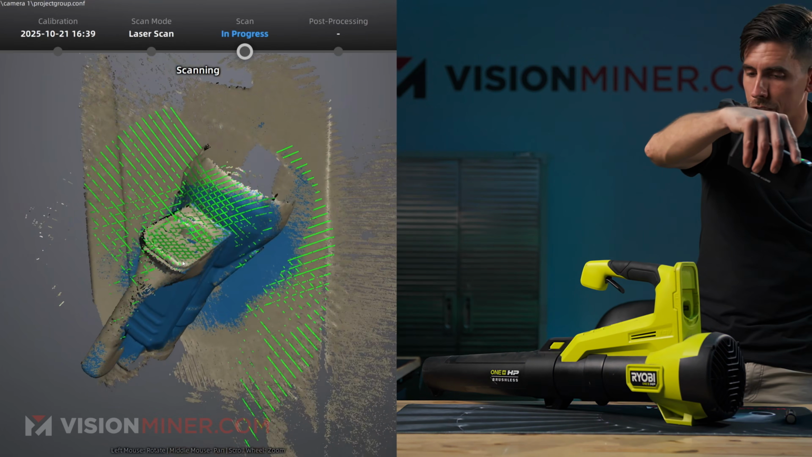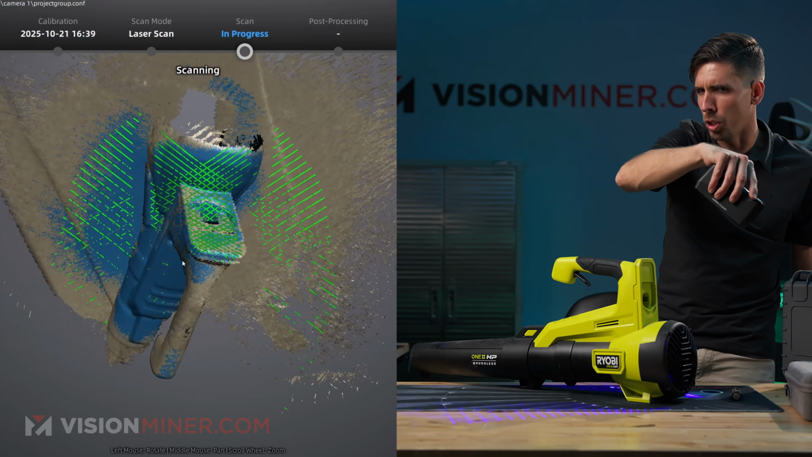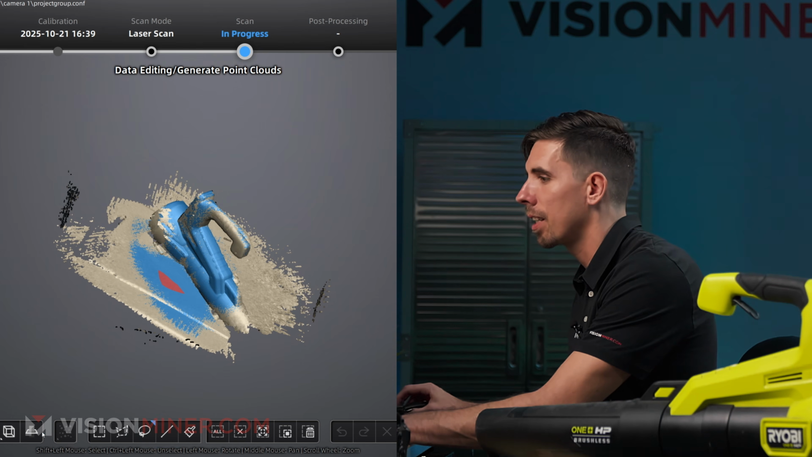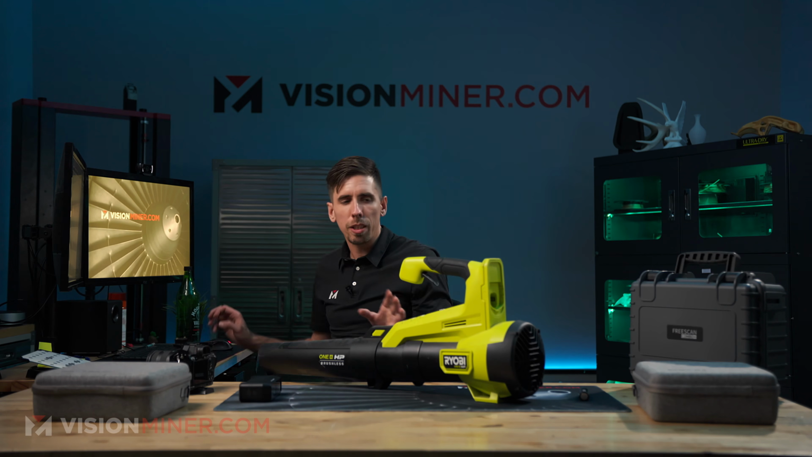I mean, to have laser scanning at this price point is pretty freaking good, but to have wireless, markerless laser scanning, not too bad, not too bad. Let's see what kind of data we got. Let's do another cutting plane, apply. So it's definitely muddier. Let's see what happens with the turntable.